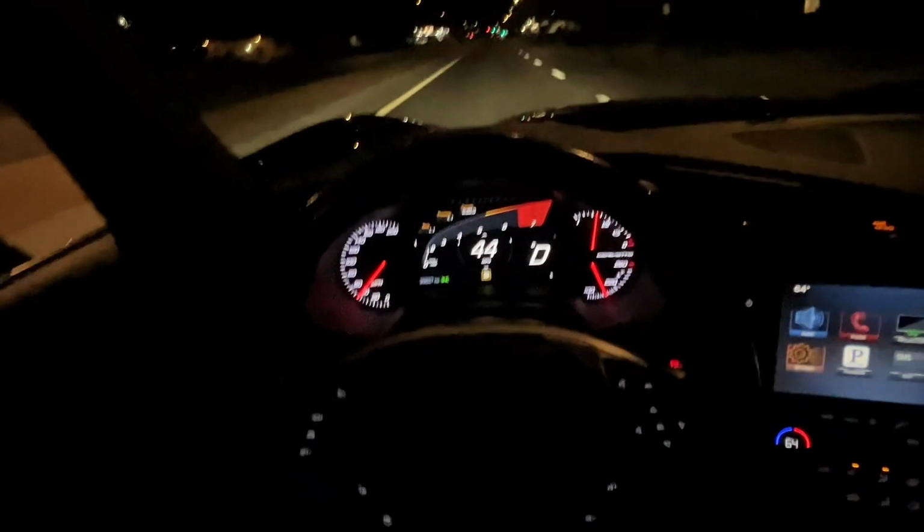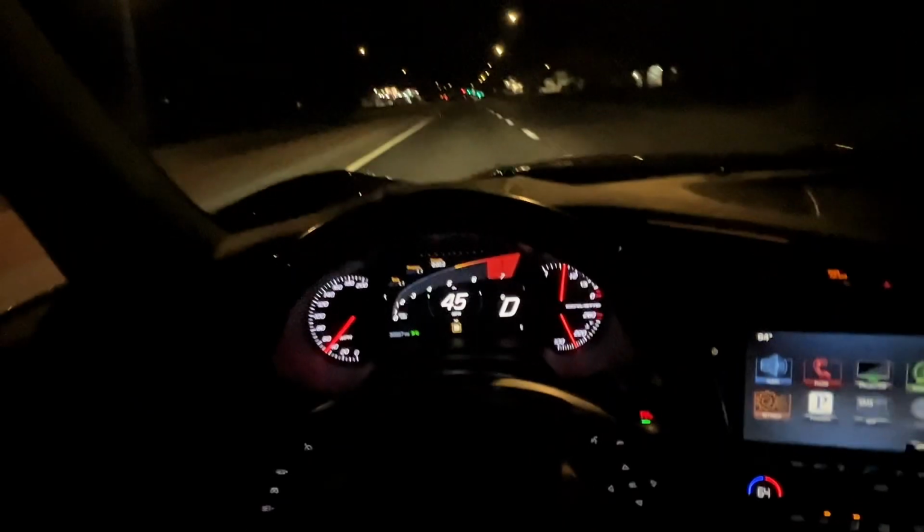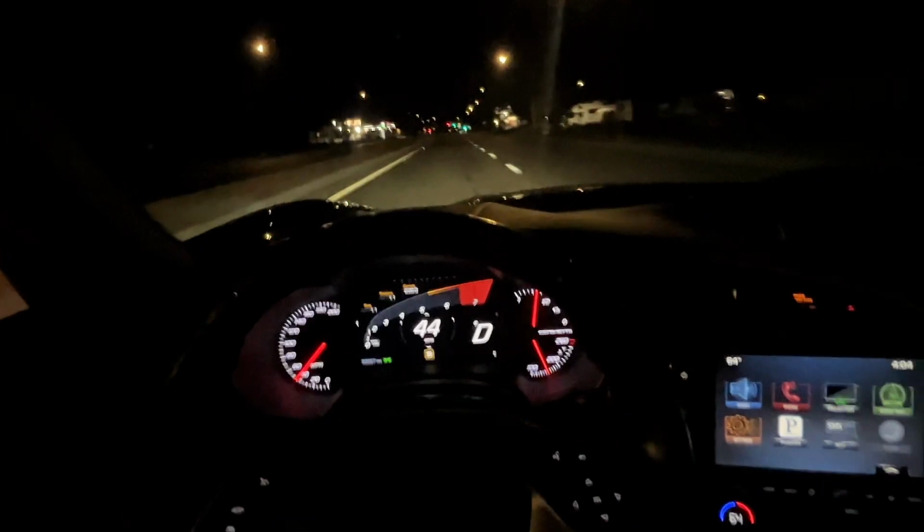Alright, back into the city, little town. It is very peaceful at 4 a.m. Gotta love it, dude. Gas stations all lit up.